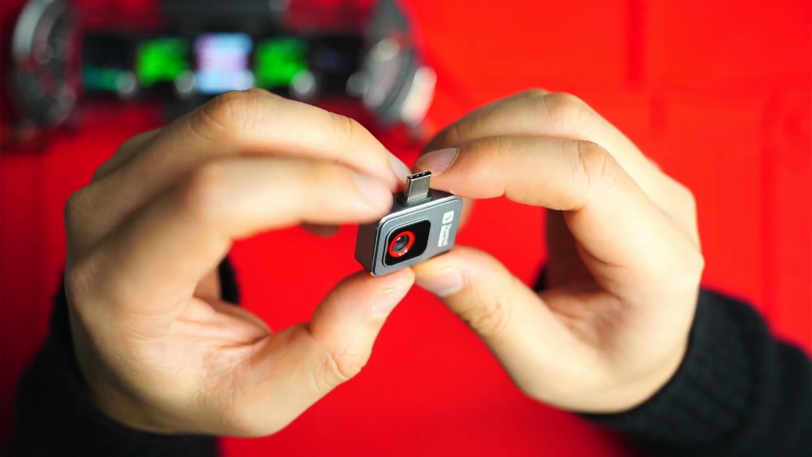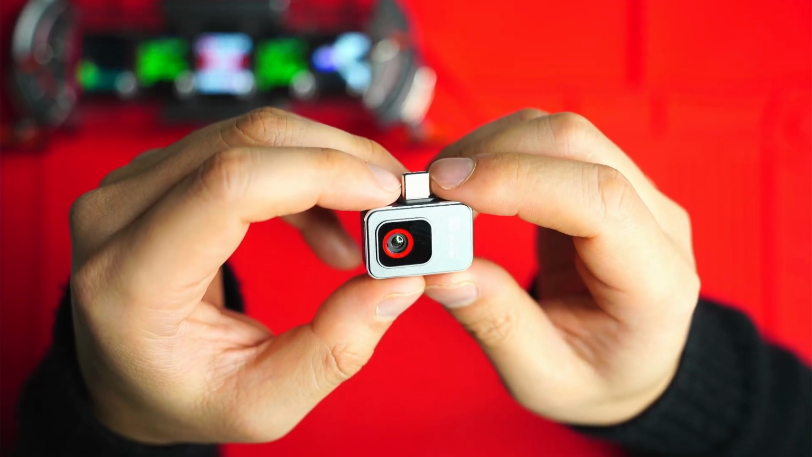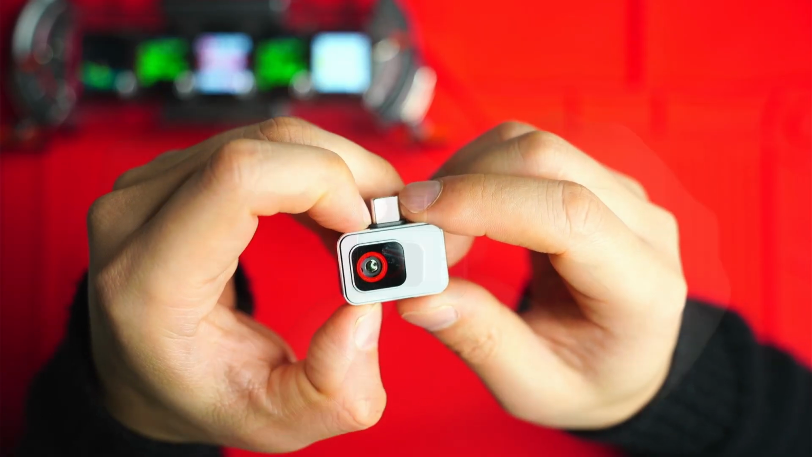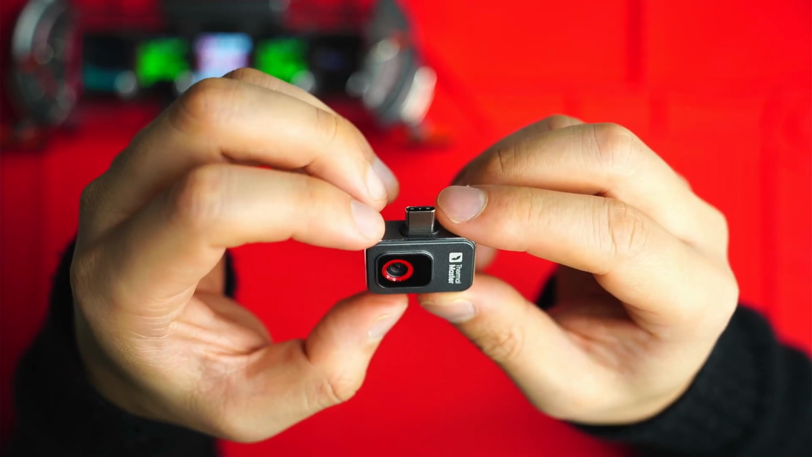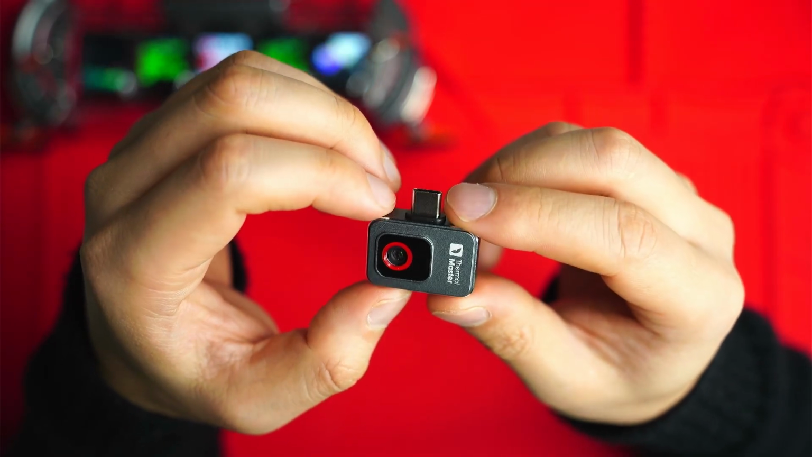Like I said, I've got the ThermalMaster X3 that has some insane performance in terms of clarity and resolution, but you're going to be paying 3 times as much, and it's also significantly larger. The third consideration is that these thermal cameras might be tiny, but they certainly don't come cheap, and thermal cameras have a premium added onto them due to challenges in manufacturing the infrared lenses.